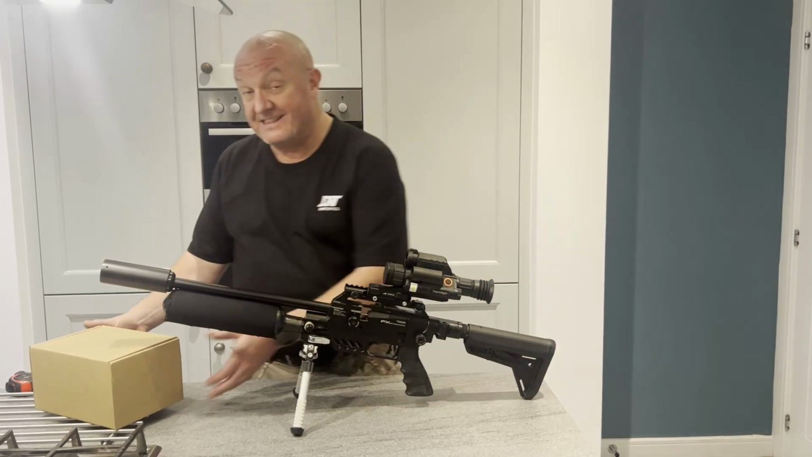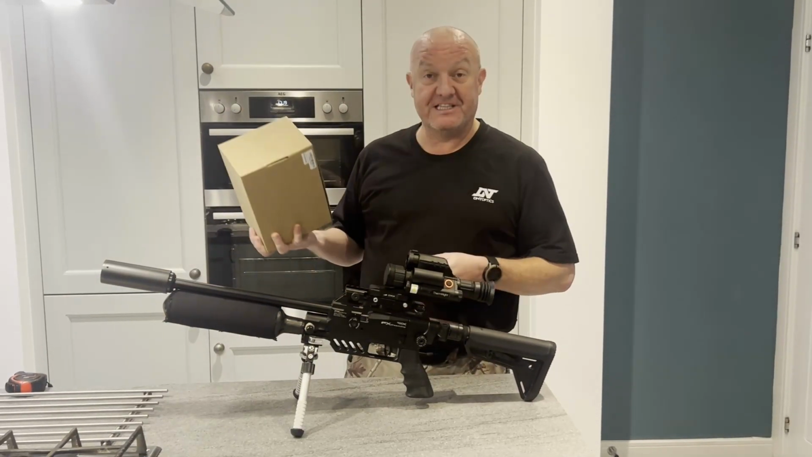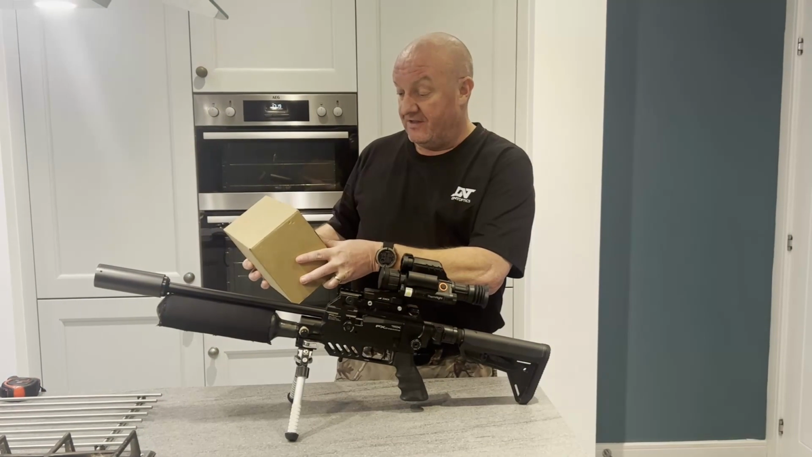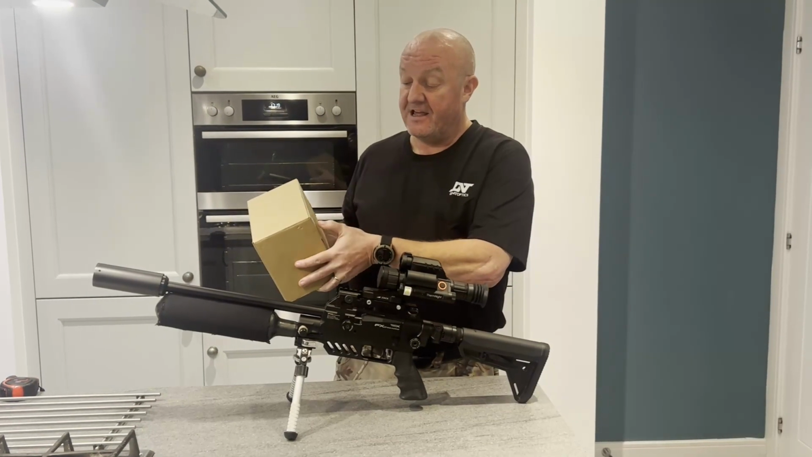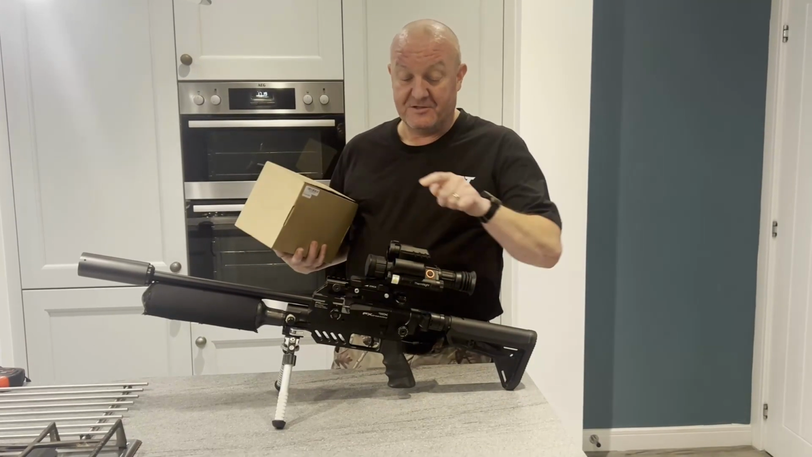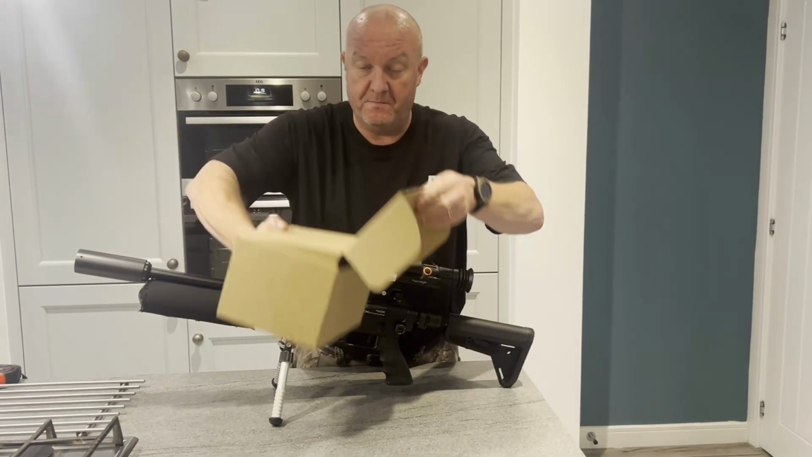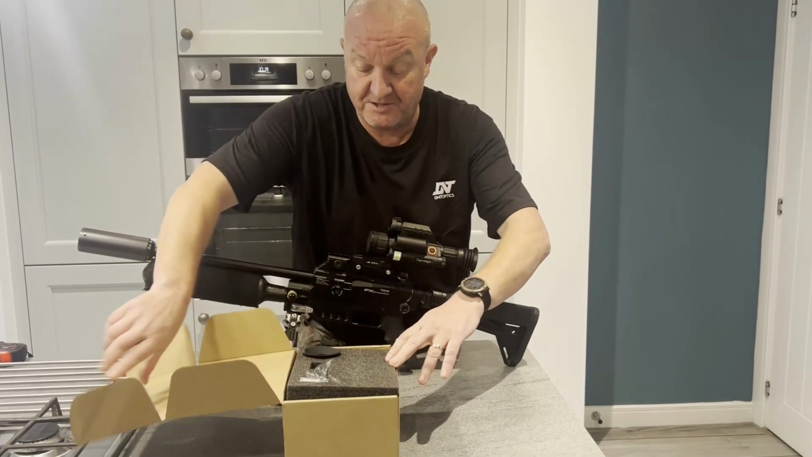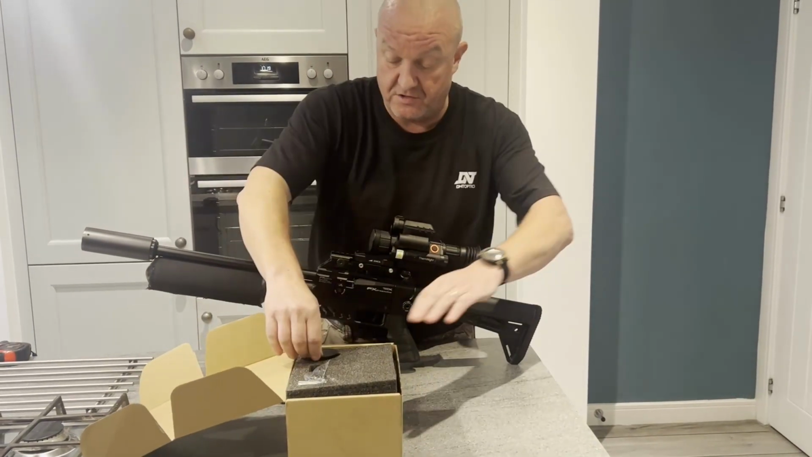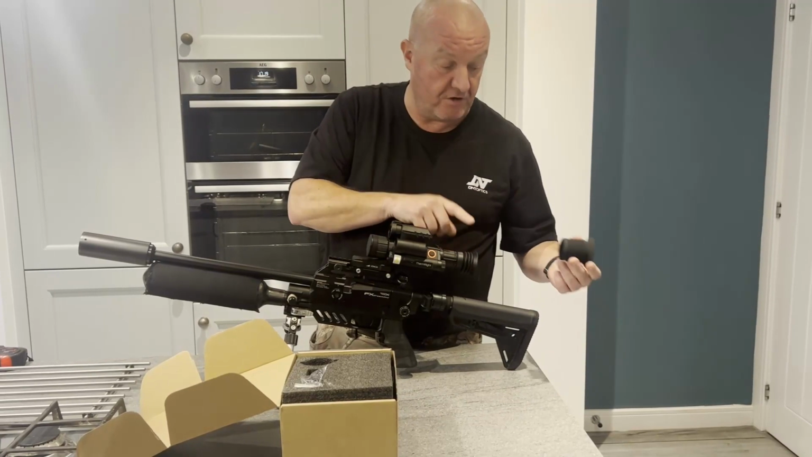got something in this box that I'm literally going to take out of the box now, and this is the TNC 335R, so the big brother to this. So if I pop this open, let's see what we've got in the box.